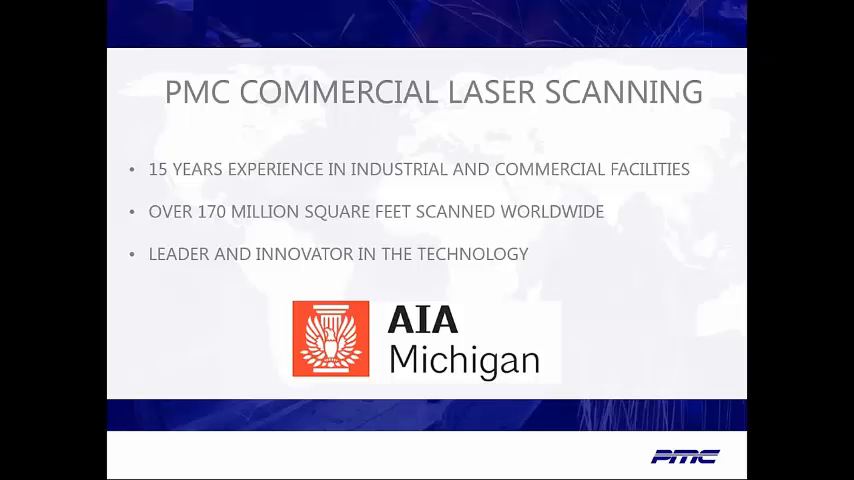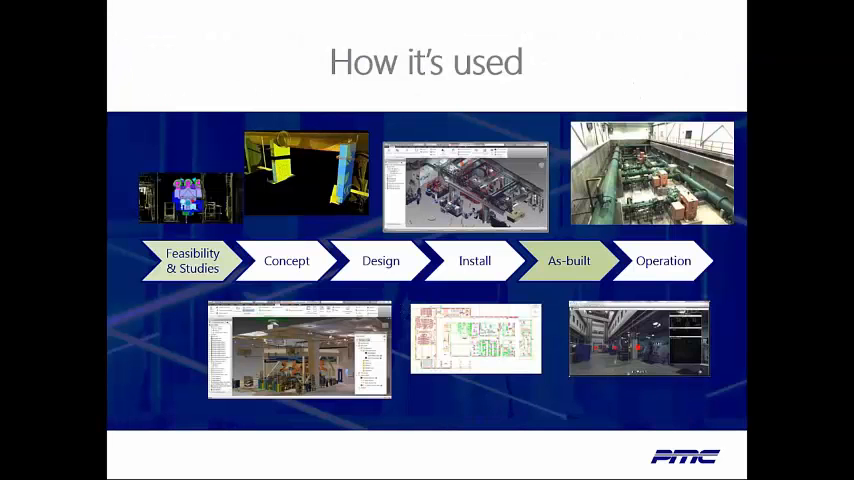PMC has been a leader and innovator in laser scanning technology for over 15 years. Our Director of Scanning and CAD Technology, Chris Mounts, has won several AIA TAP awards for his work in AEC digital engineering.